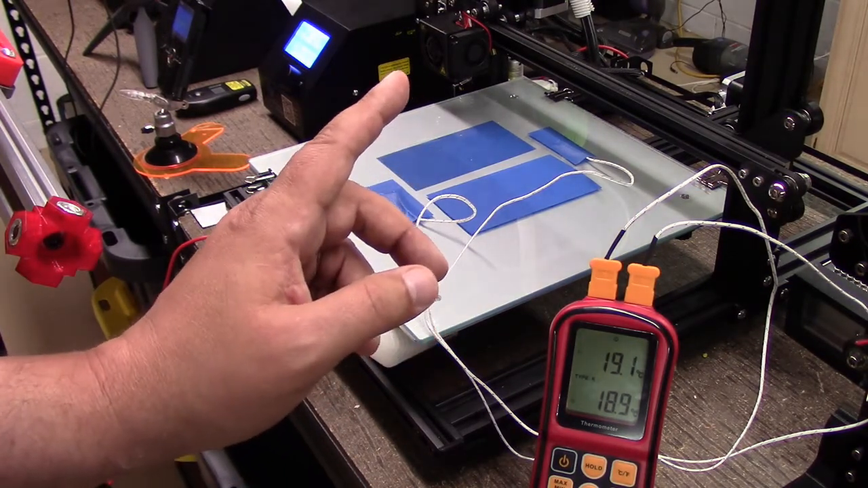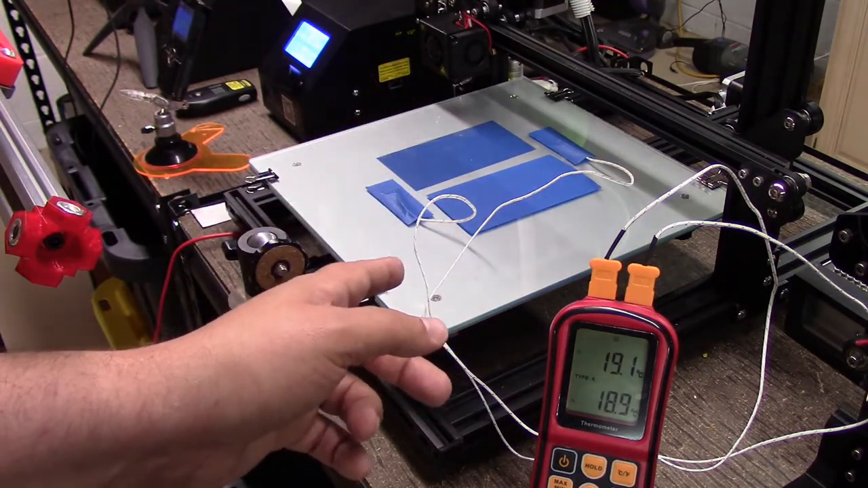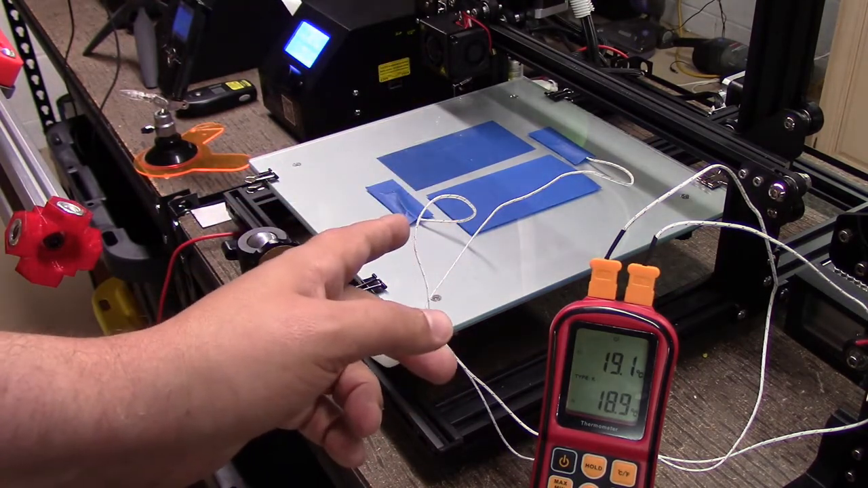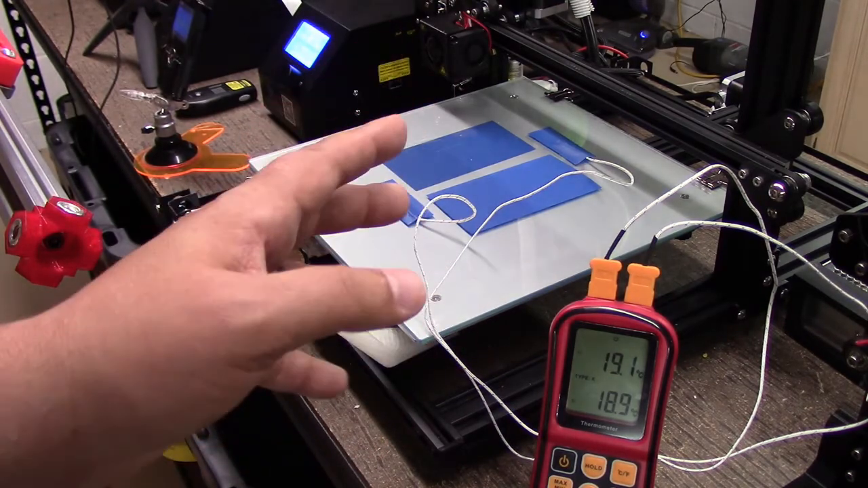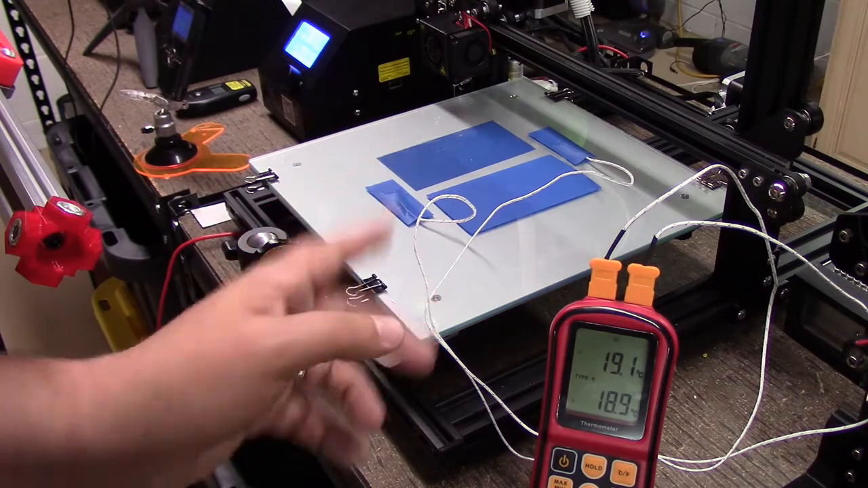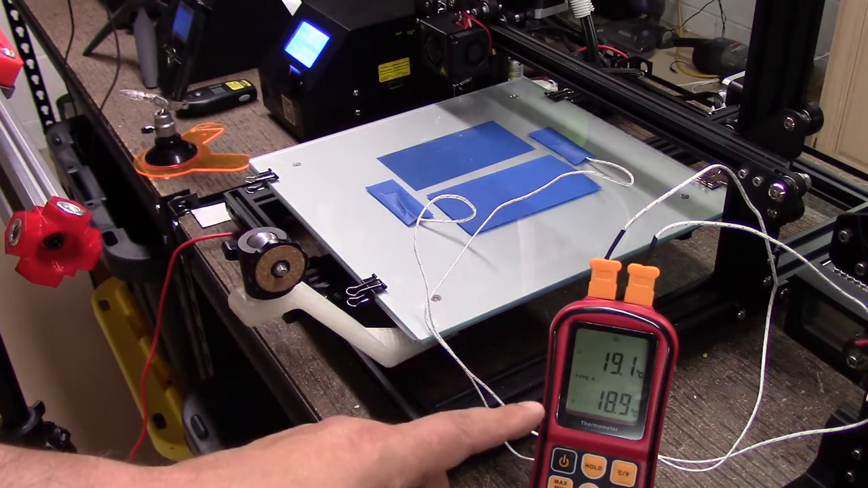In this episode, we're going to be wrapping up a bit of the heated bed testing. We're taking a look at the stock glass bed, which came with the Creality CR10. So we've got the glass bed set up in the typical fashion as with the PEI and the other measurements we've done. I've got the meter set up over here.